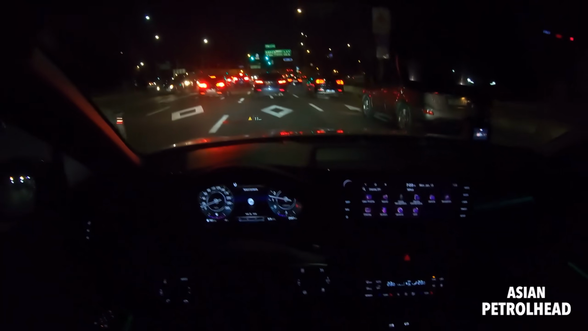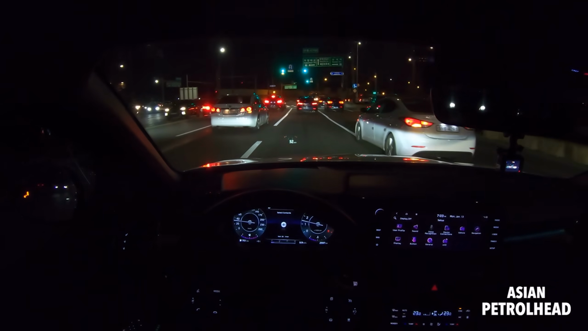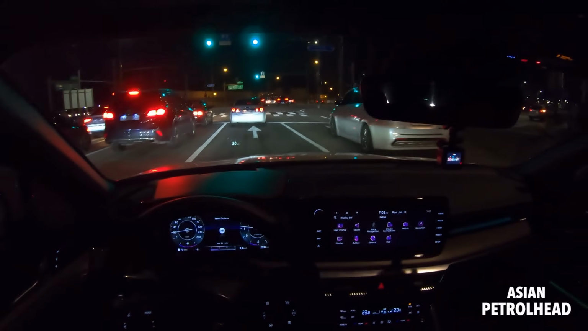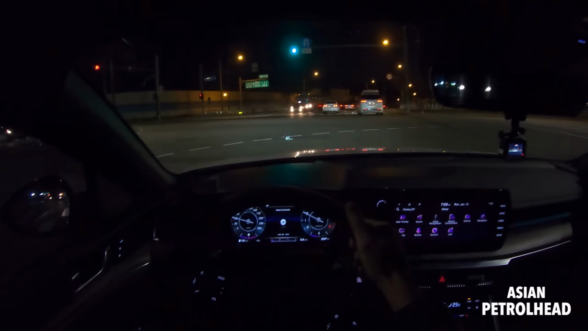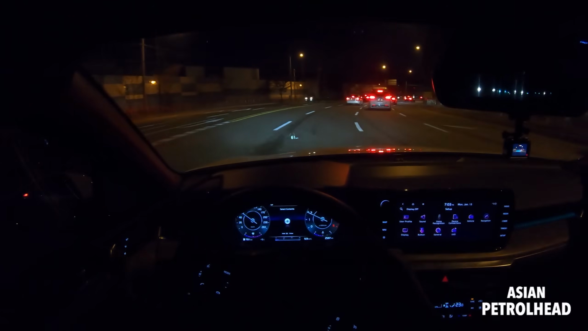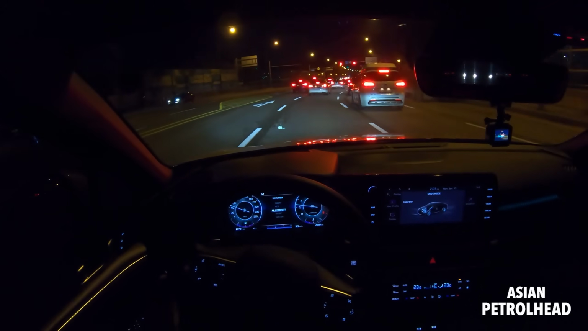All right, now we're on the road with a 2020 Kia Optima with the 1.6-liter turbo, and people are just driving madly today, so we have to be careful. Right now we're in comfort mode, as you can see.